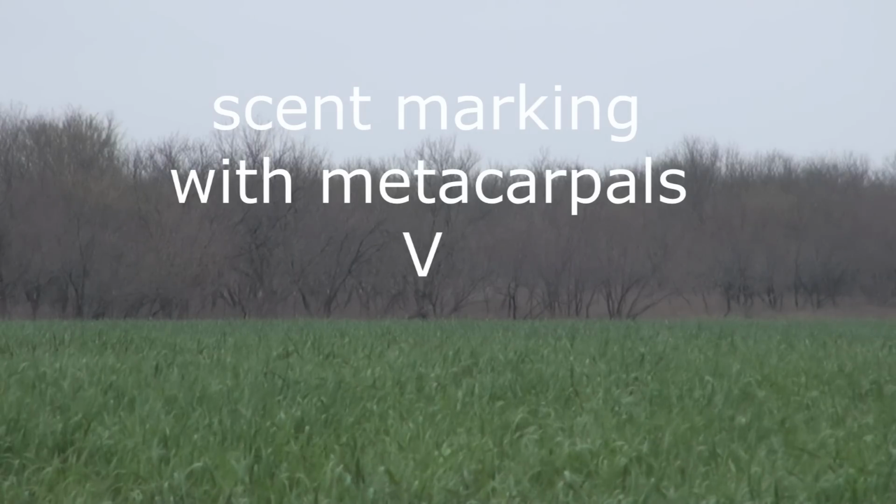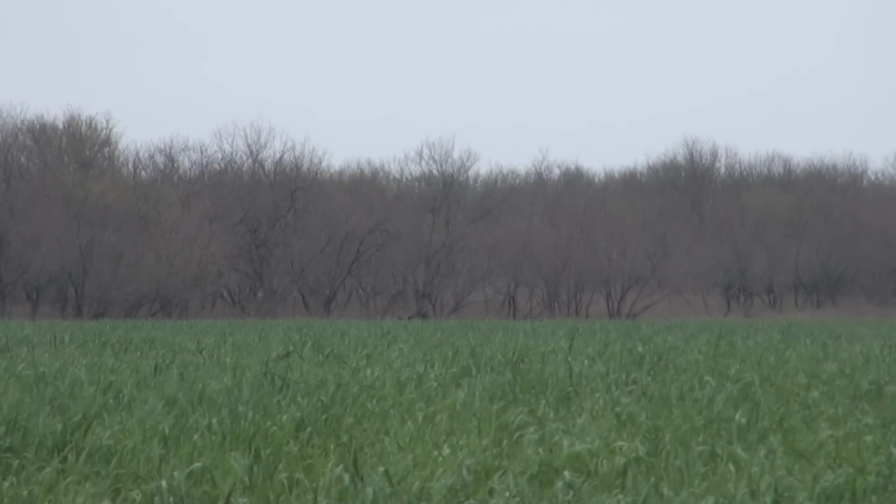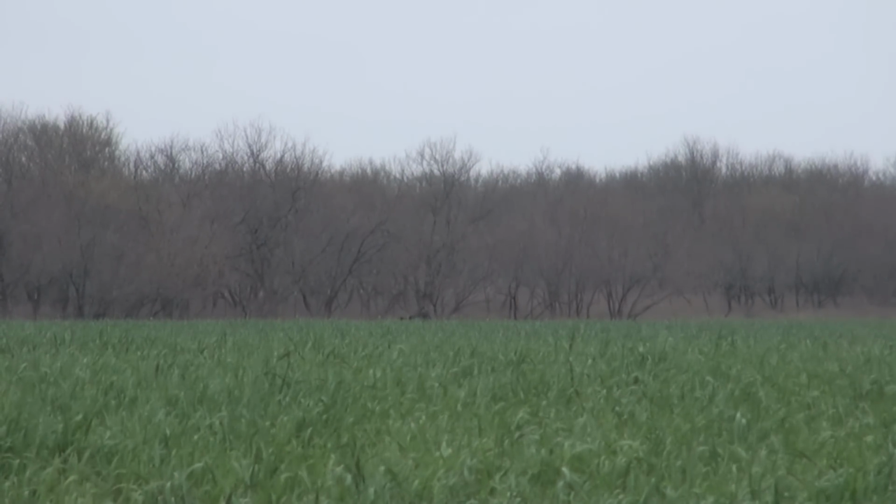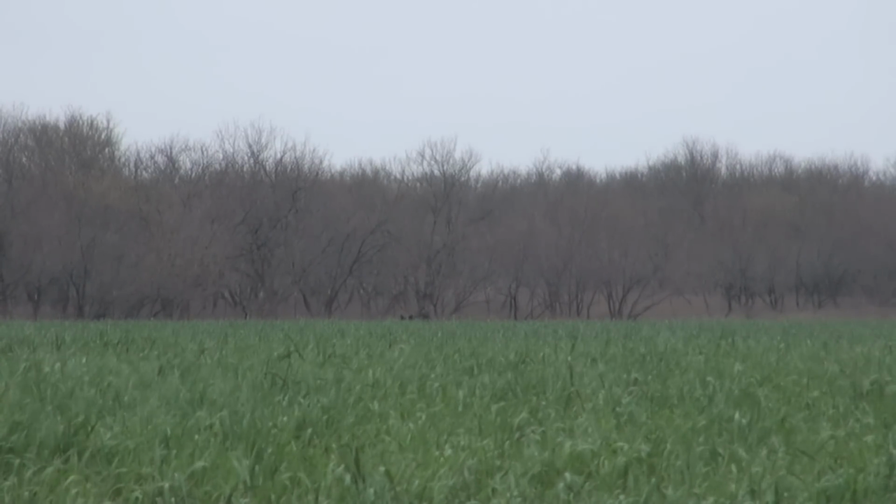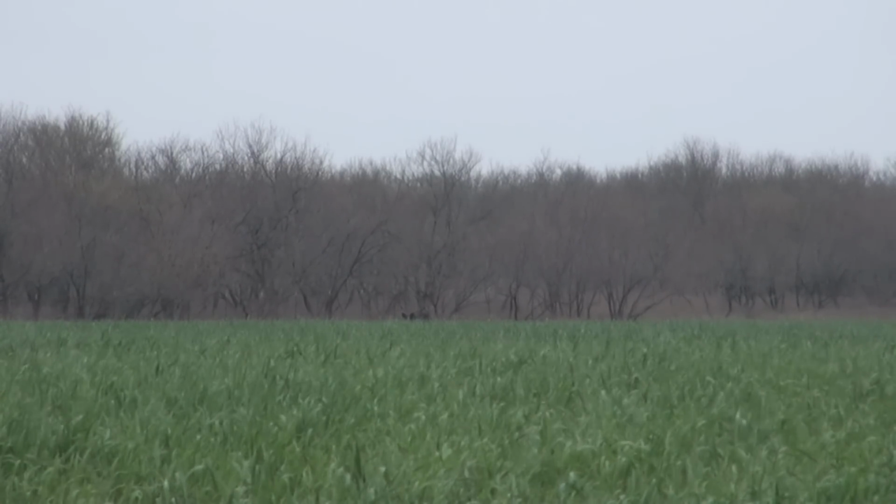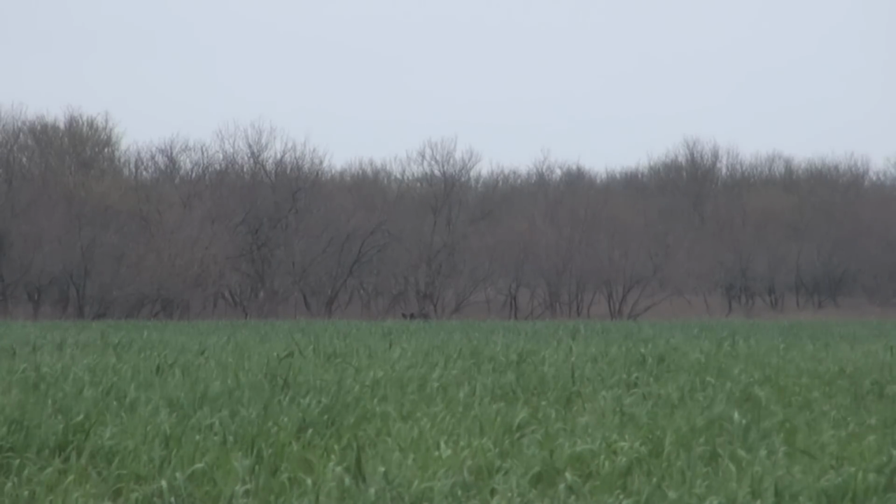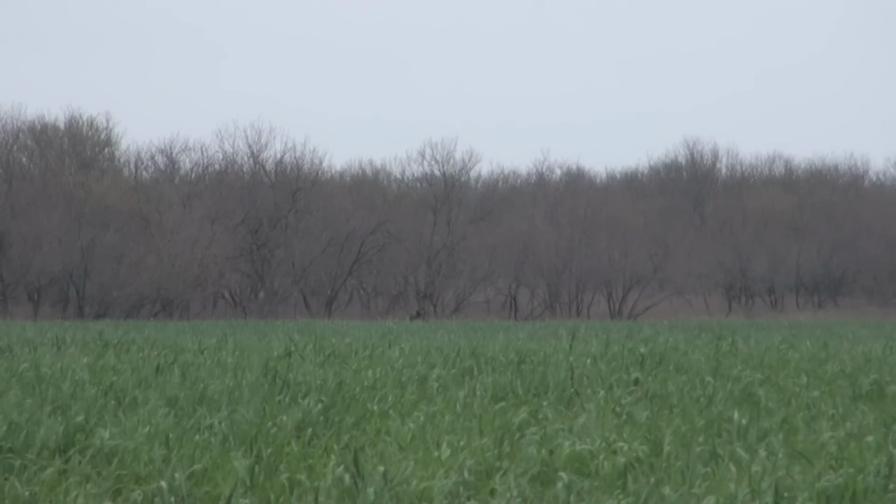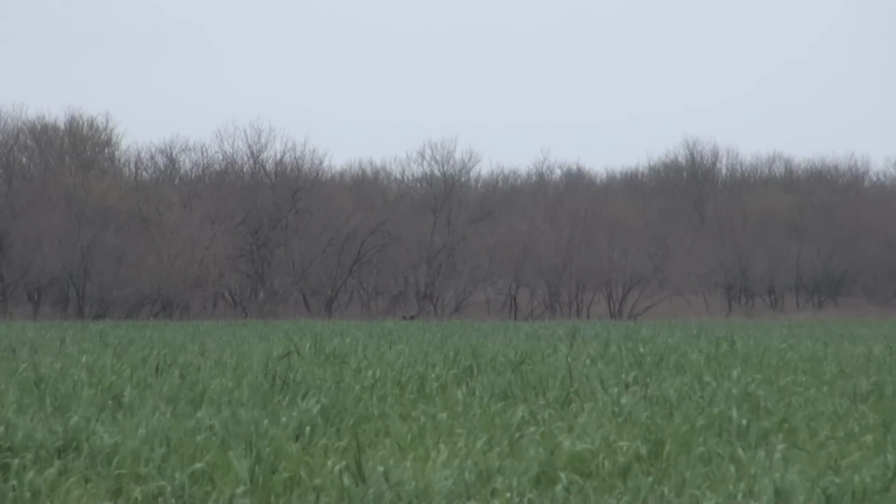He's maybe scent marking. Well, he's spun around funny or something, and I can't see him in the camera anyway, but I can see him with my eye, but not with the camera. He's looking. He's coming.